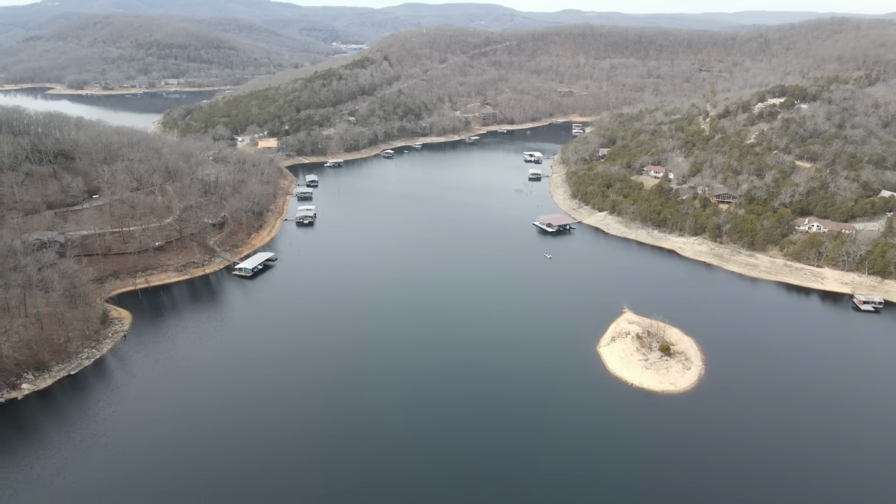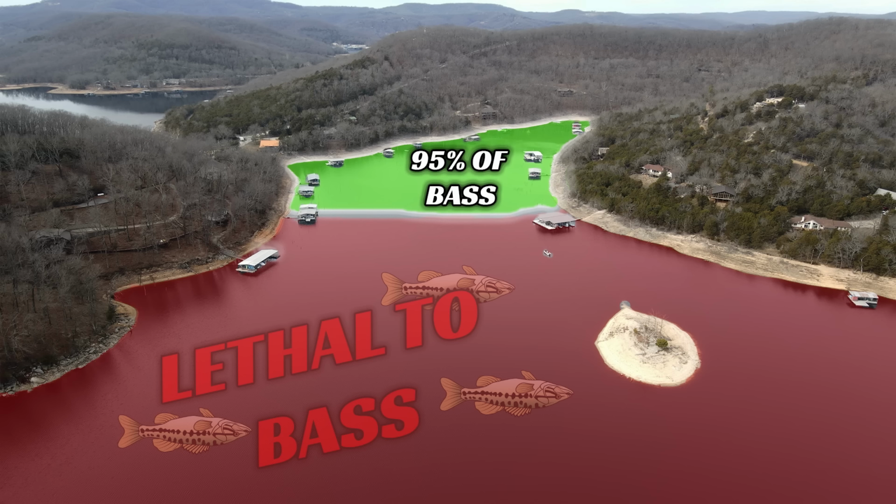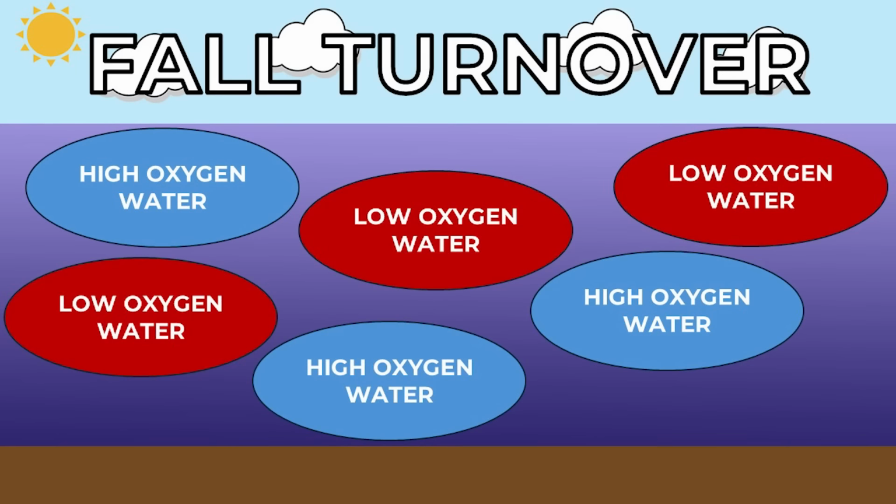In the fall, certain sections of your lake are going to become unfishable, and you need to avoid them at all costs if you want to catch bass. This is due to a phenomenon called the fall turnover.